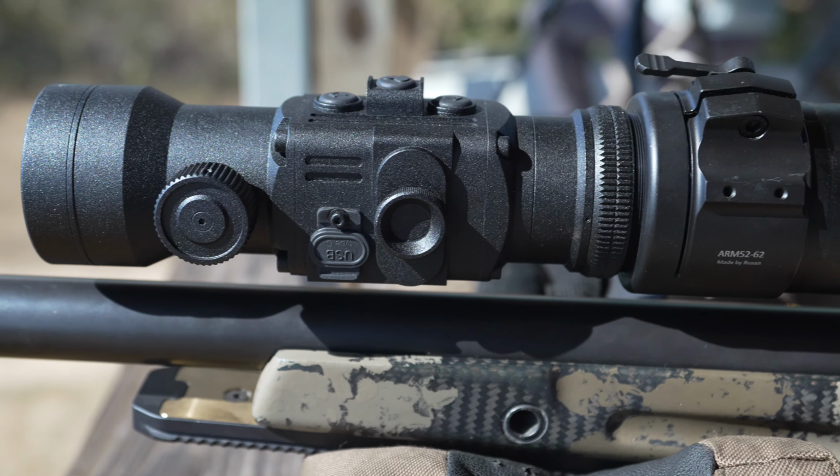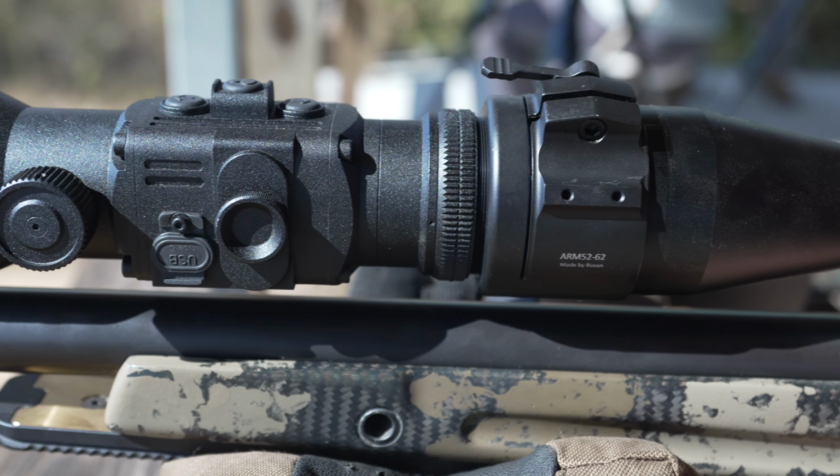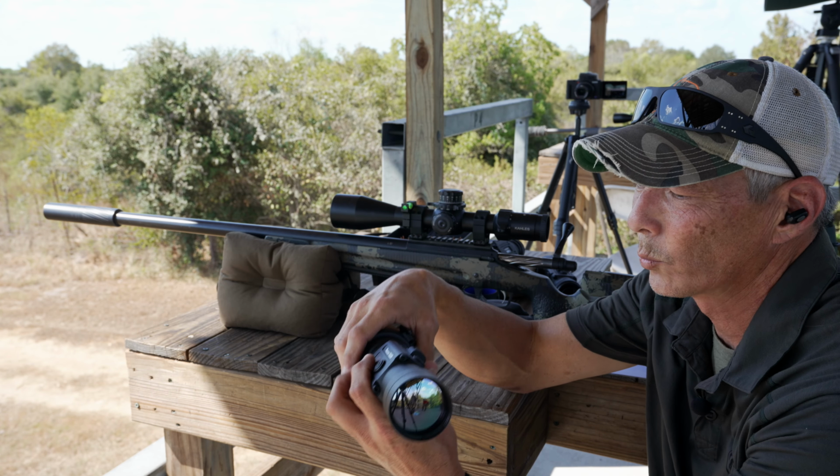Also learned about collimating whenever you're trying to use a clip-on, because it's a little different than a dedicated unit. You have to actually get them looking through the same tube as your day scope. So when you use a clip-on, you need to do that first and adjust it and get everything calibrated for that specific day scope. But this is a clip-on unit, and this is called the Recon.